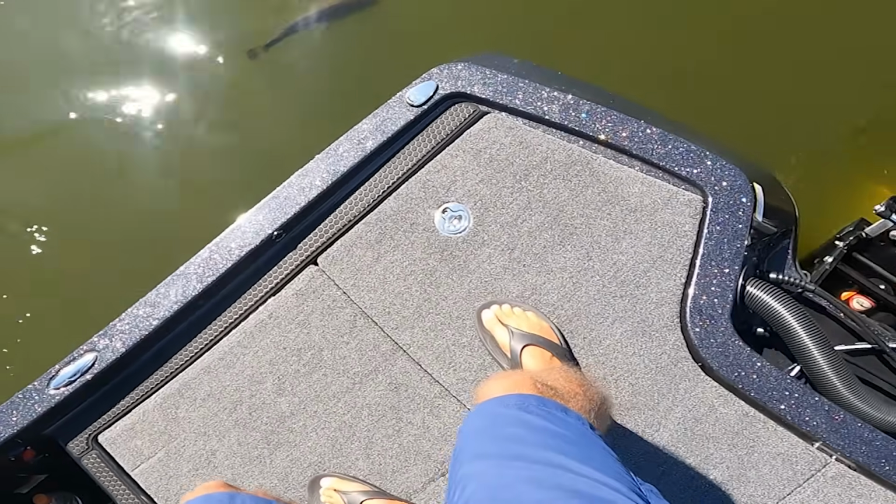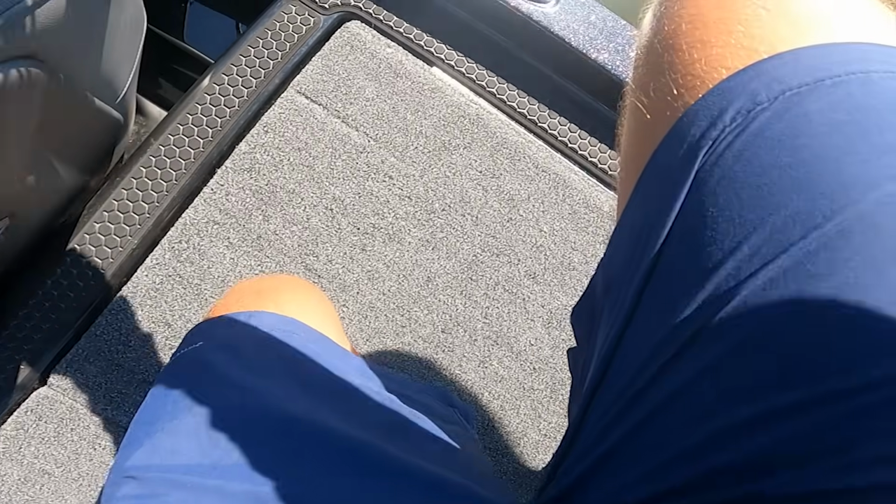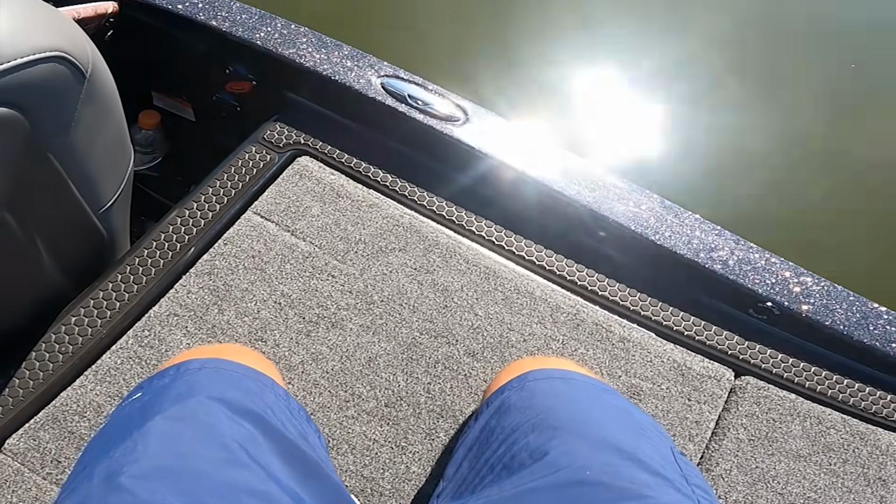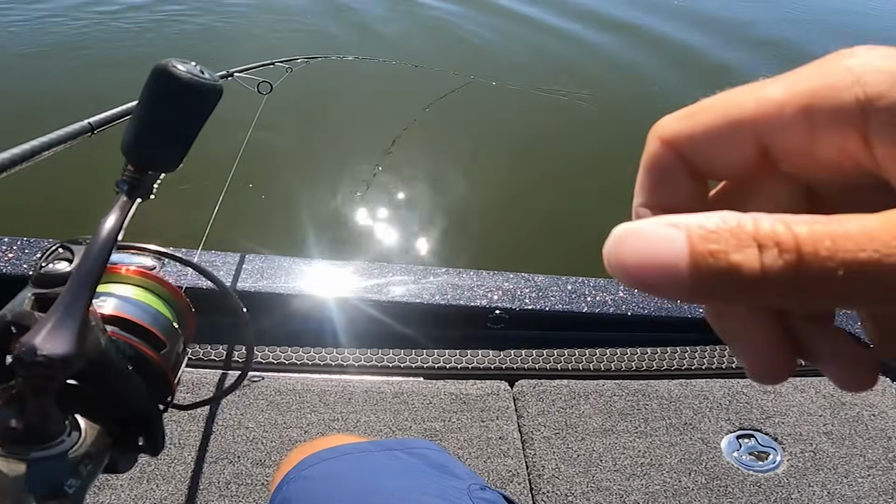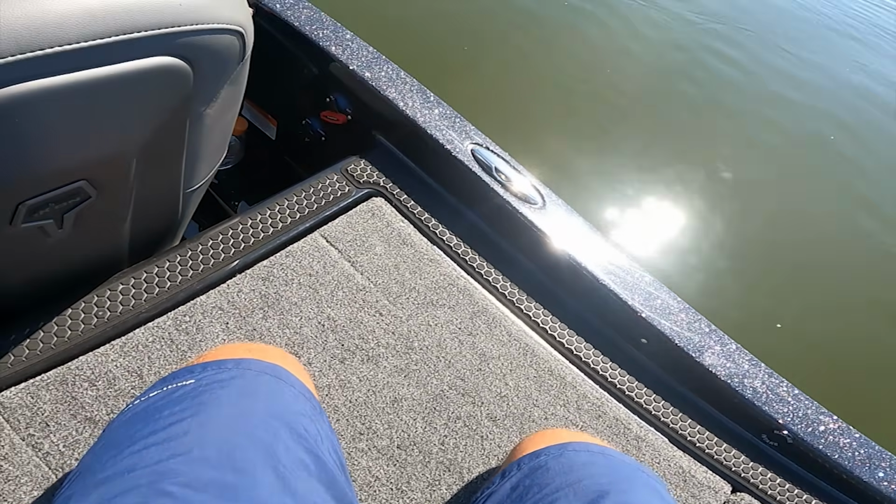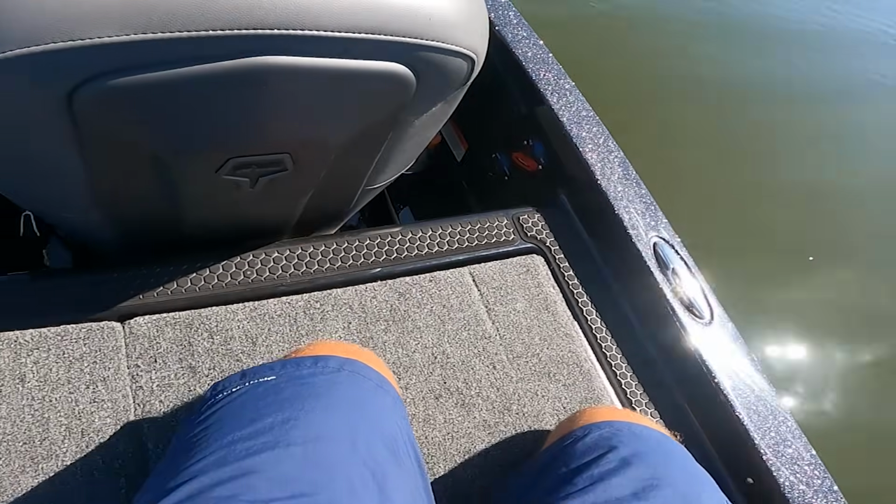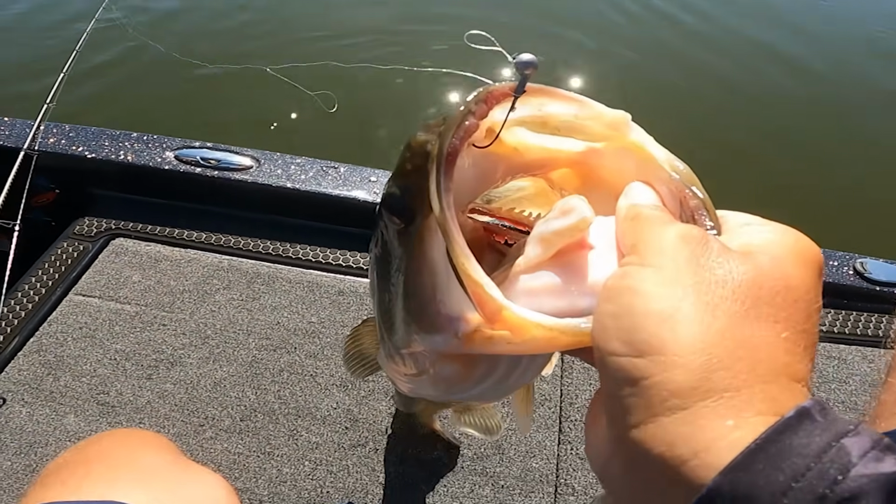Don't do it. Big old skinny one, he threw my minnow off.